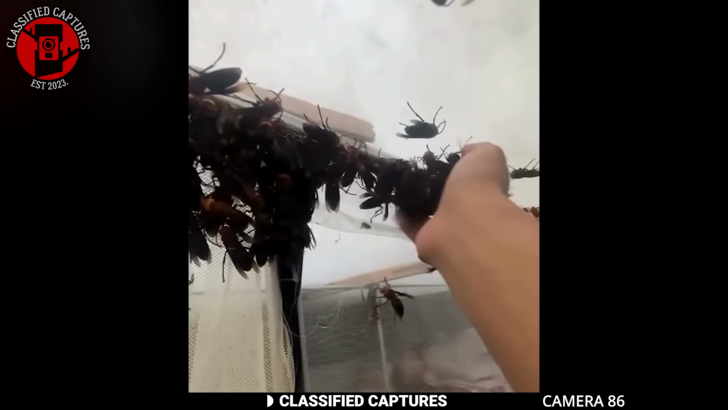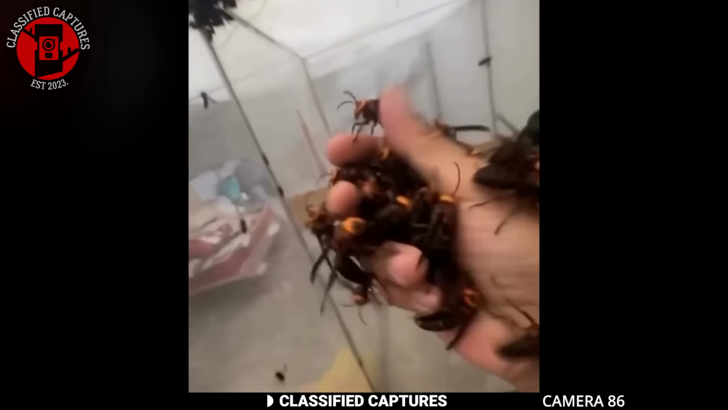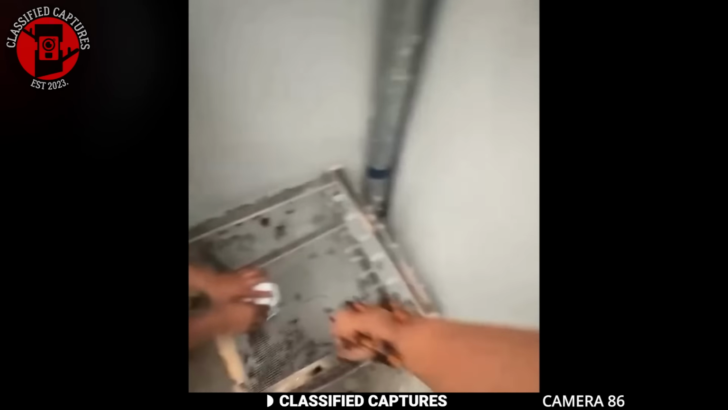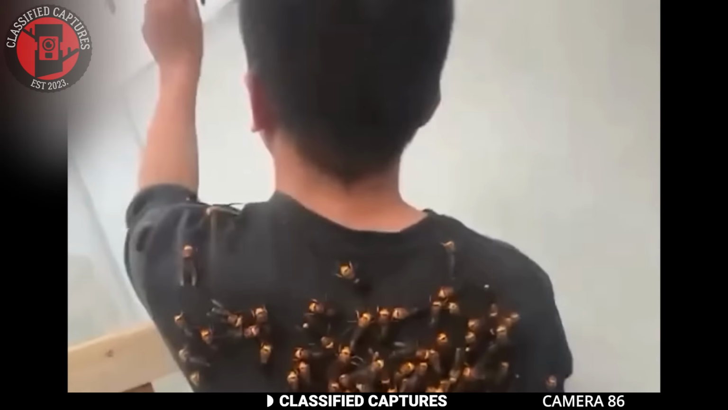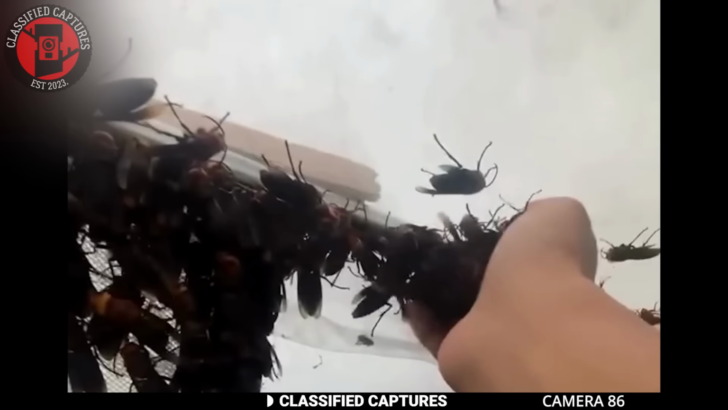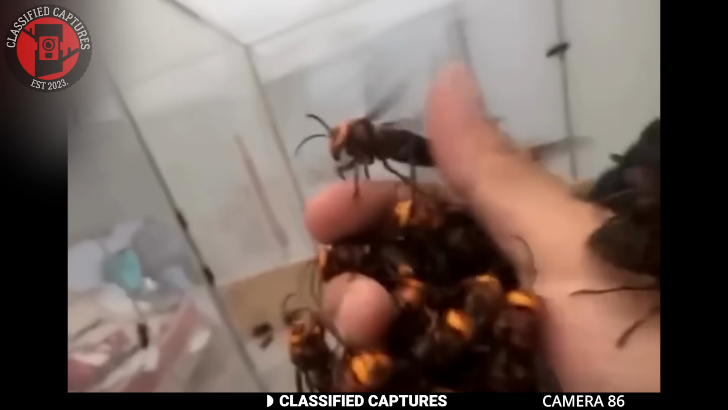In the video, 3 men are inside a room and swarming all around them are yellow and black insects. It's unclear whether they're wasps, hornets, or some other species. But what's really shocking is how the men are grabbing them with their bare hands, completely unfazed. The insects are buzzing everywhere, some even landing on their backs and arms, yet the men aren't being stung. Instead, they're laughing and interacting with the swarm like it's no big deal.